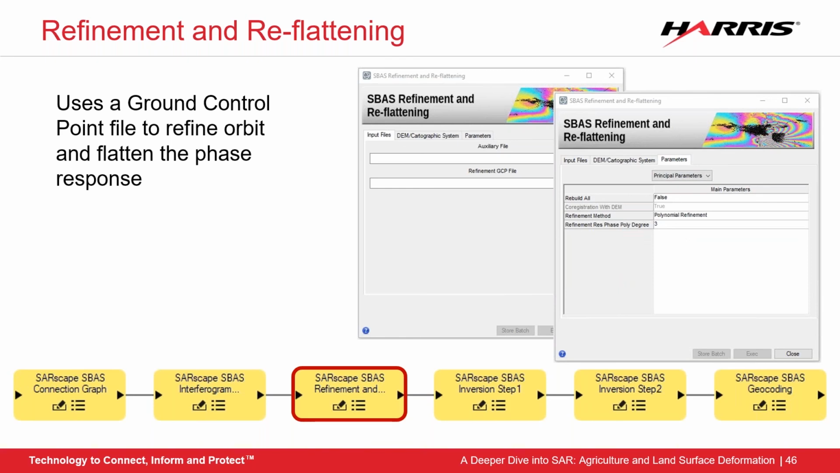Refinement and Re-flattening uses orbital and ground control point information to work within the scenes to make them more precise. The ground control points can be made in the exact same way as in Webinar 2 for the displacement map, and can be made as part of the process within the SBAS workflow. But there's one very important thing to note.